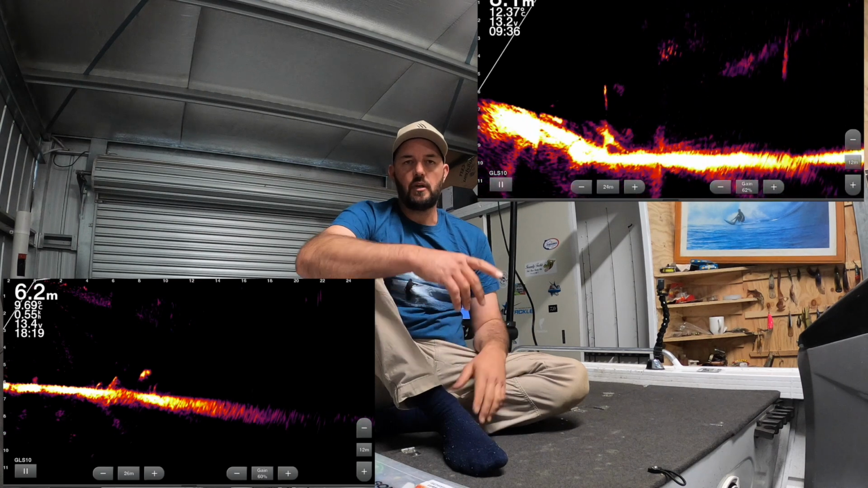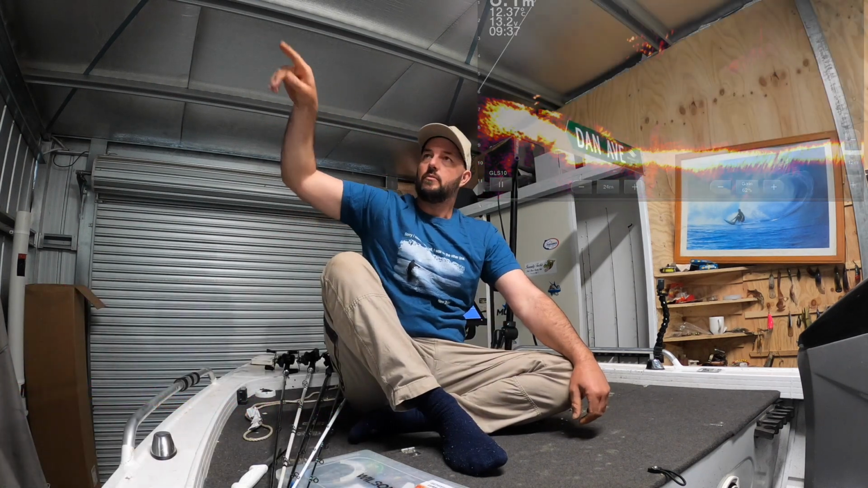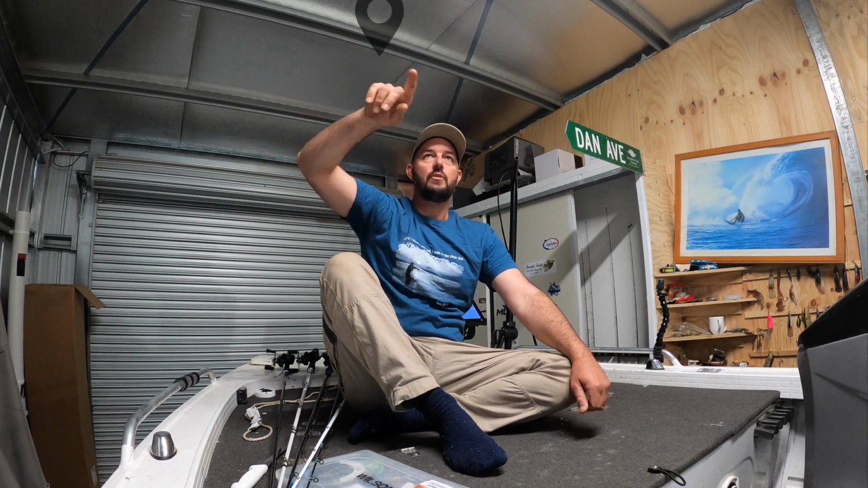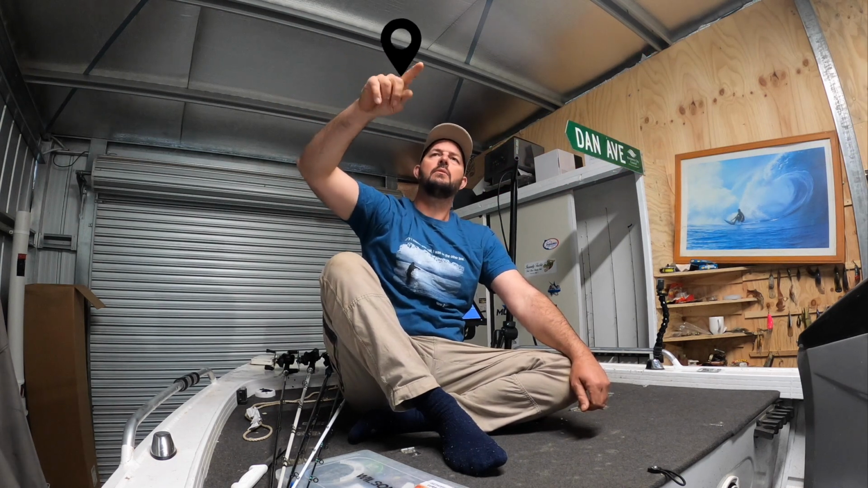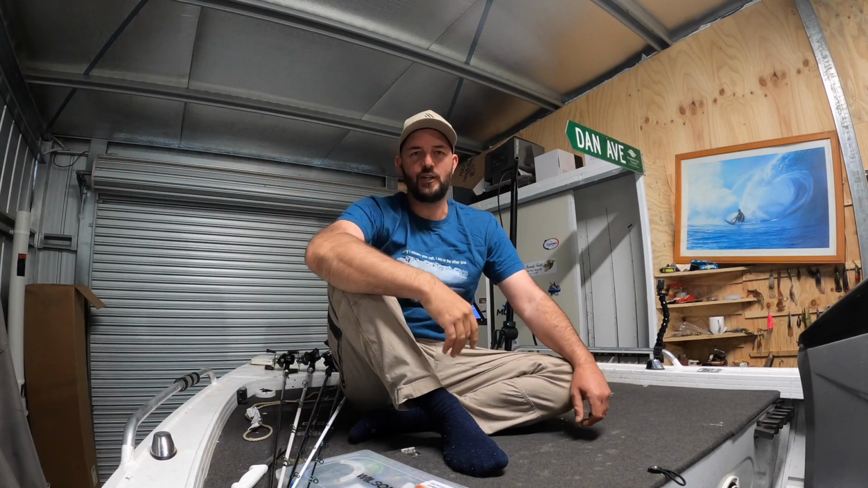I'm going to use a tracker, so you'll be able to track where you'll see a cod cruising through, you'll see a lure dropping down, and it'll give you a bit of an idea of exactly what you're looking at.